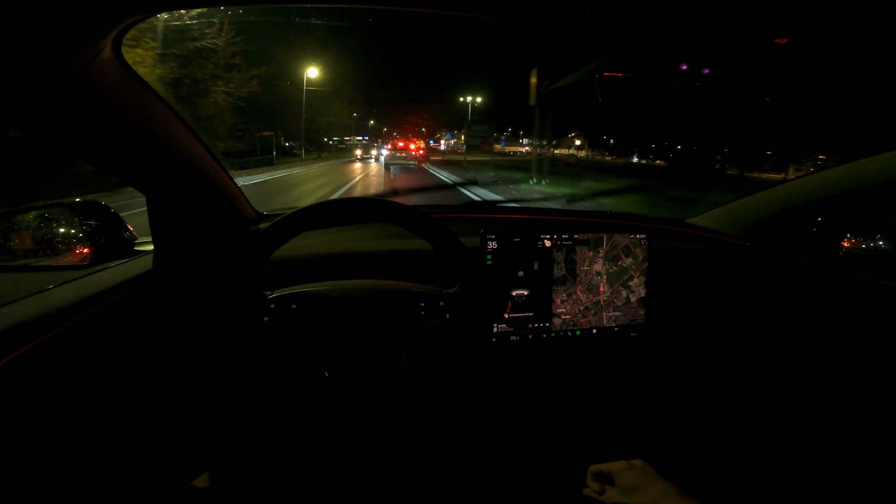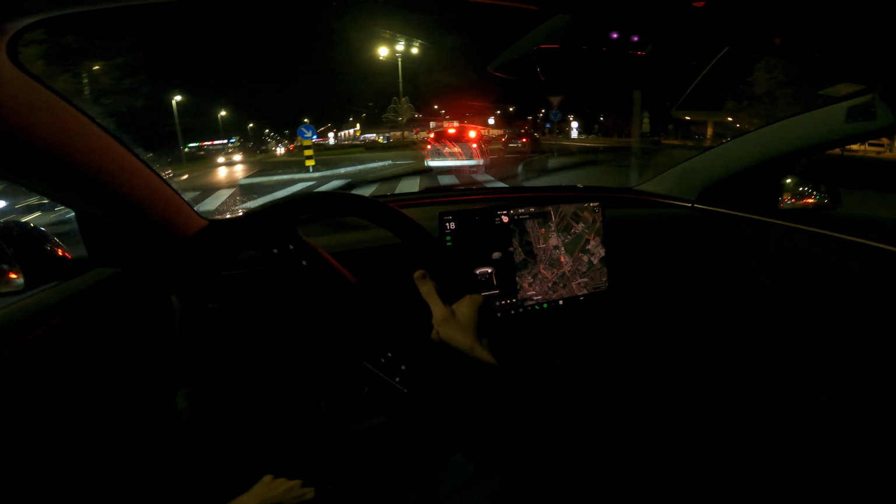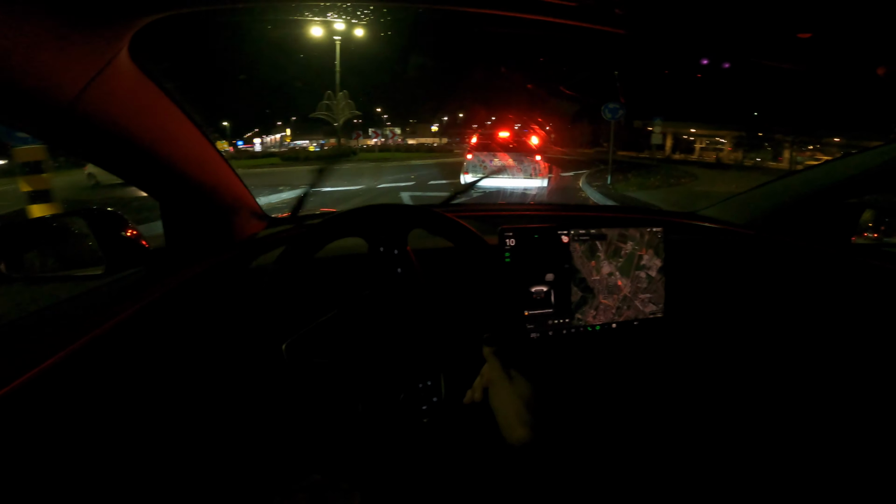Hello ladies and gentlemen, welcome to the new night point of view review of the Tesla Model 3 Highland. This is the standard range, or it used to be called that way. It's now just the Model 3. This is the rear wheel drive.